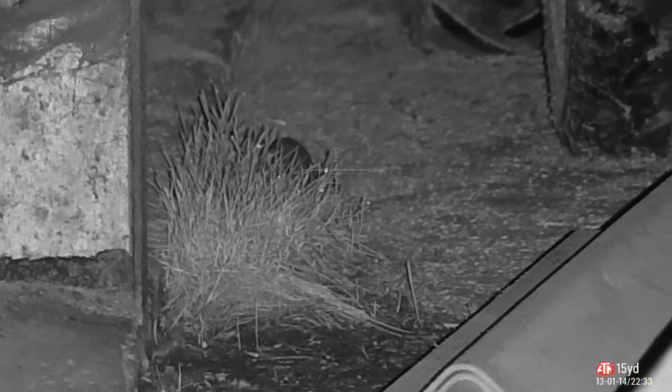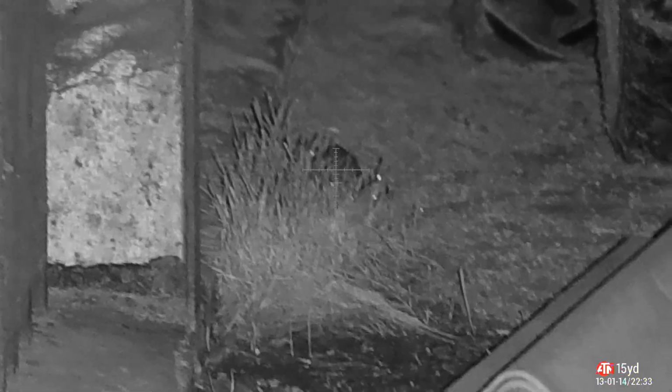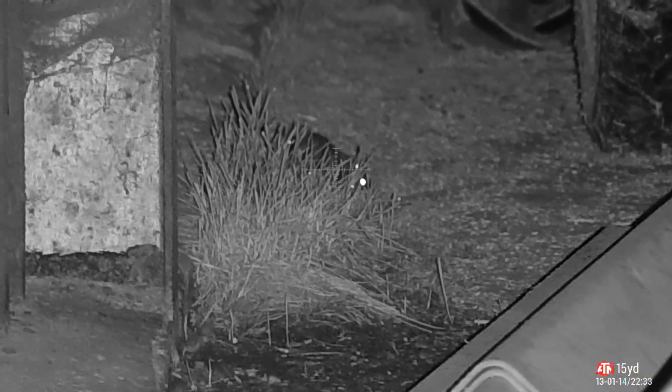Spotted one down there. Come on, come on, come on. Show your face. Not sure if I got him. If I missed, I missed. Maybe I got him and he's in the wall. Not quite sure what's going on here, but I could see which end I needed and I took a high body shot through the grass.